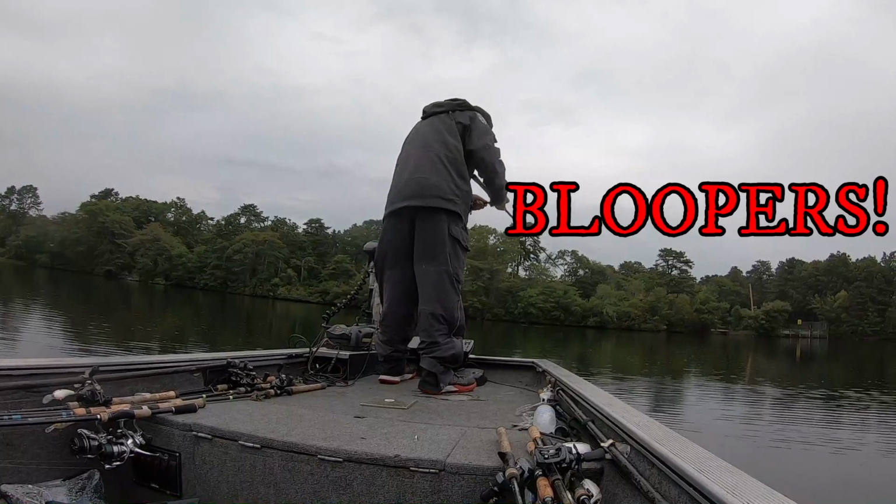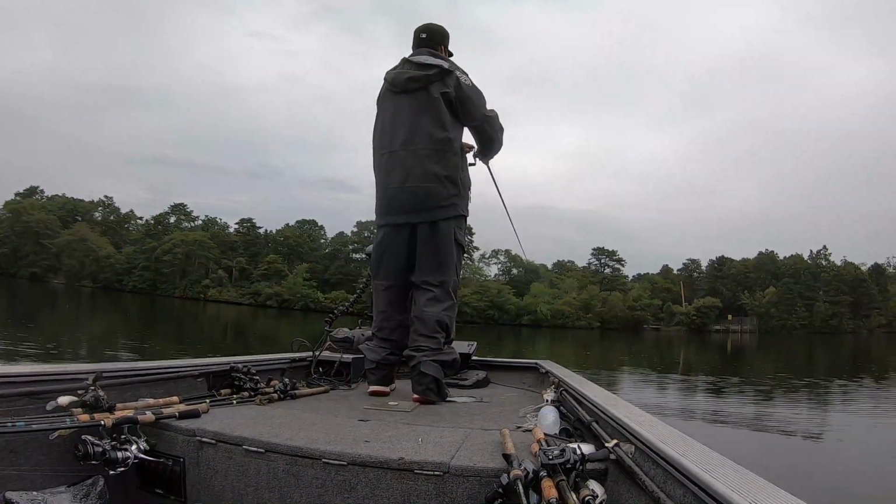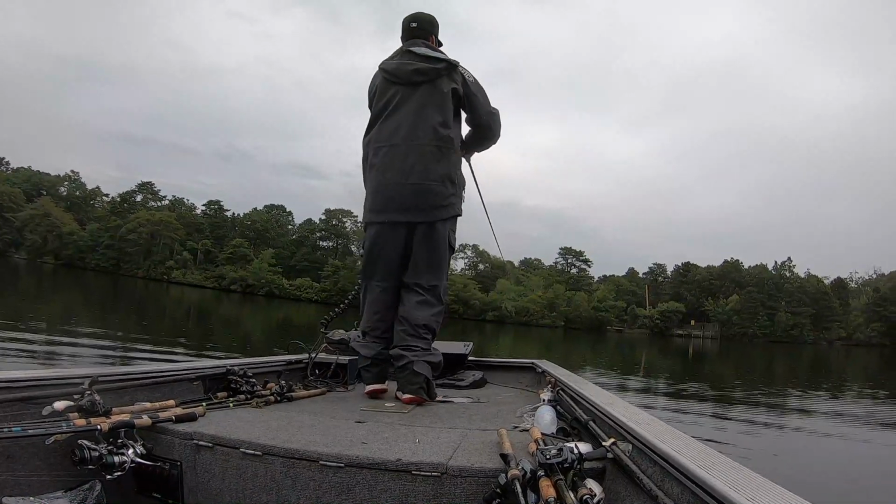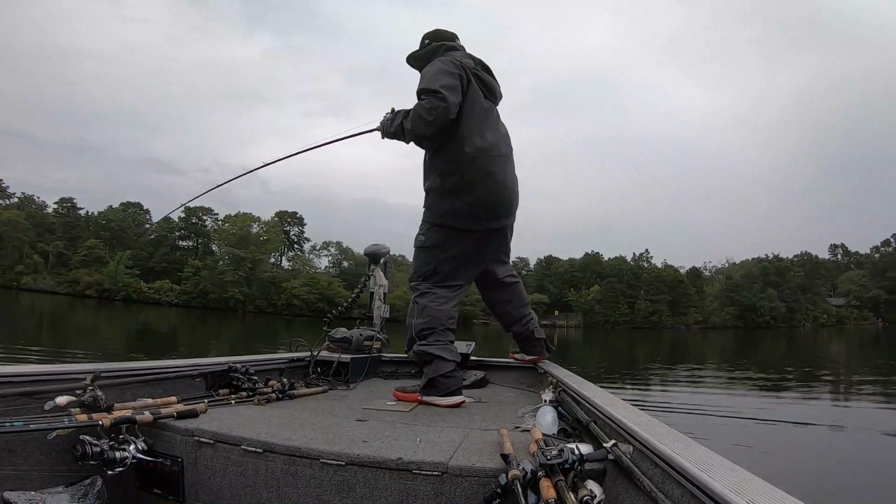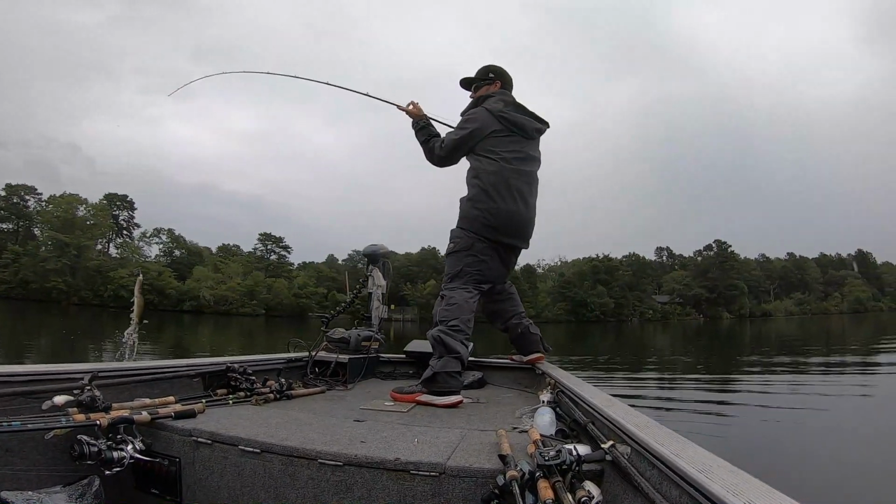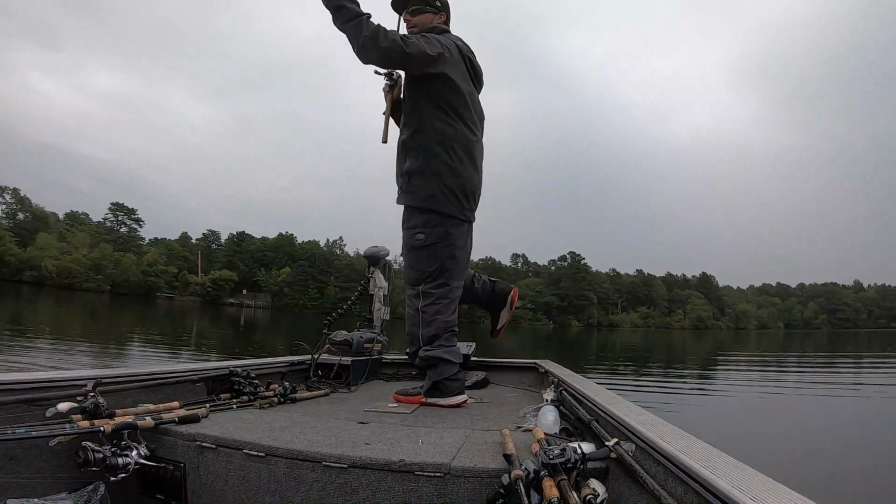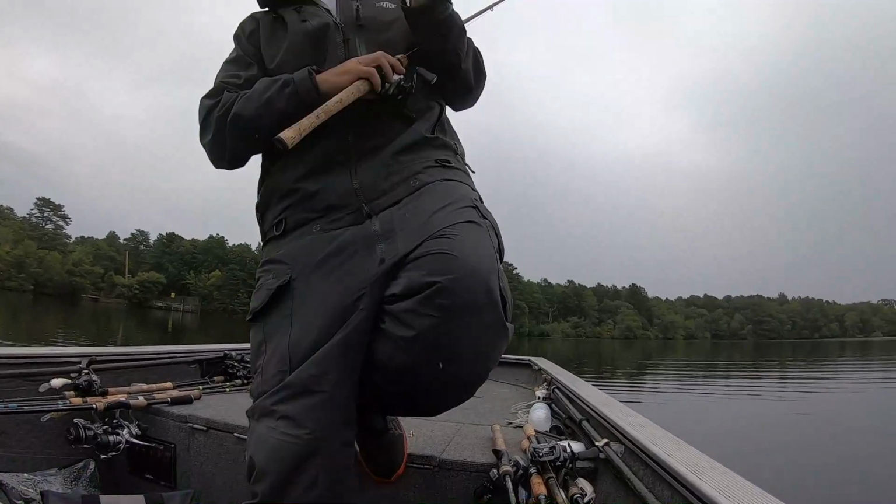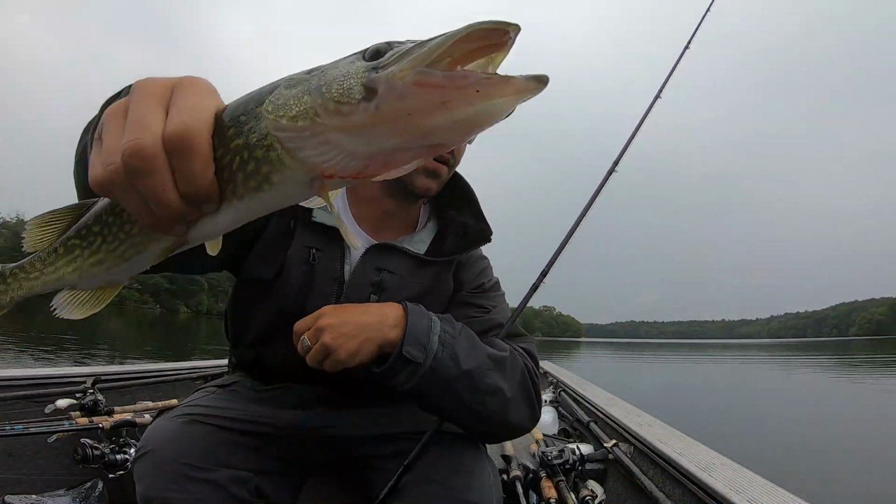You wouldn't even need a flogger anymore. You can just look right through the front of your boat. Oh, what's that? Oh, I know what it was. There he is. Oh, hello, Mr. Pickerel. Don't let him get the sandwiches. Not the right species. He's gonna bite my finger off.